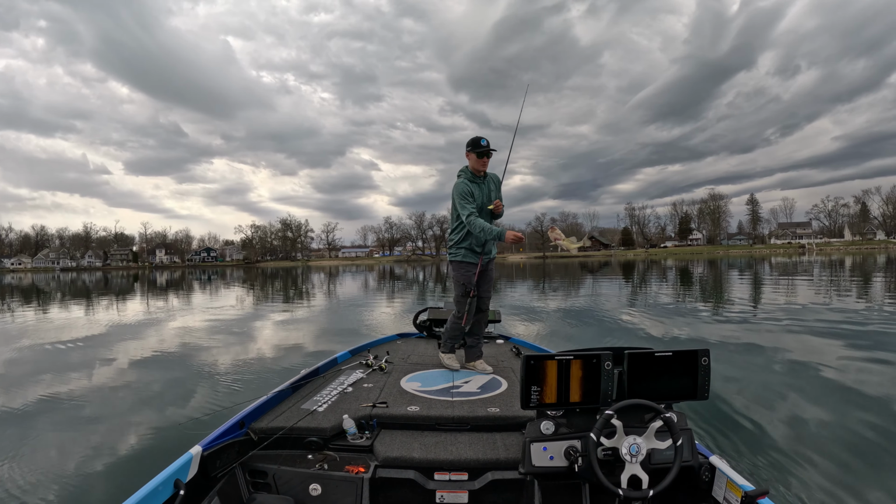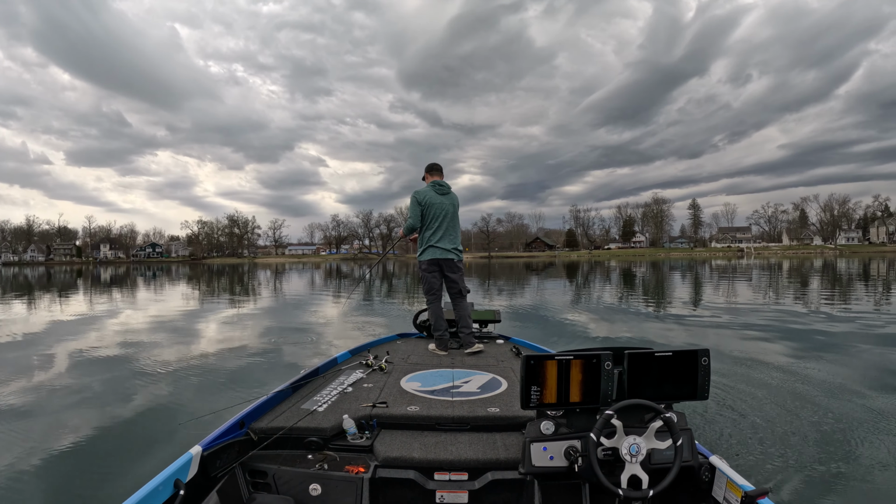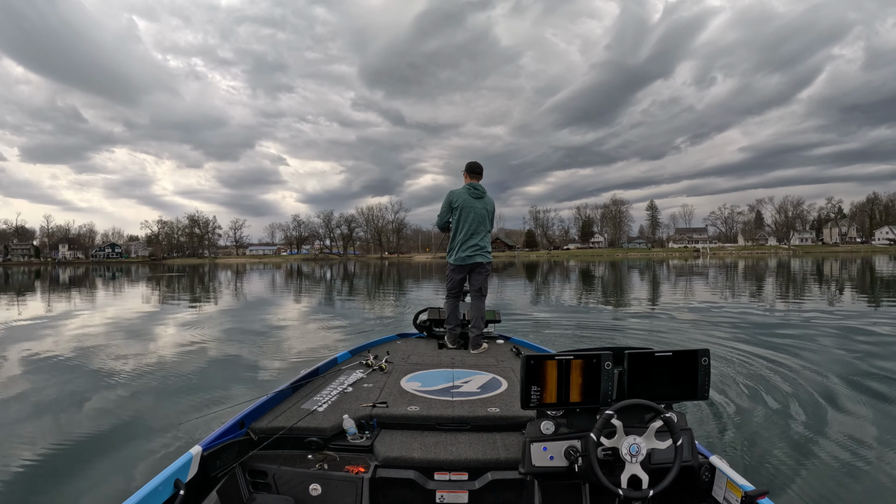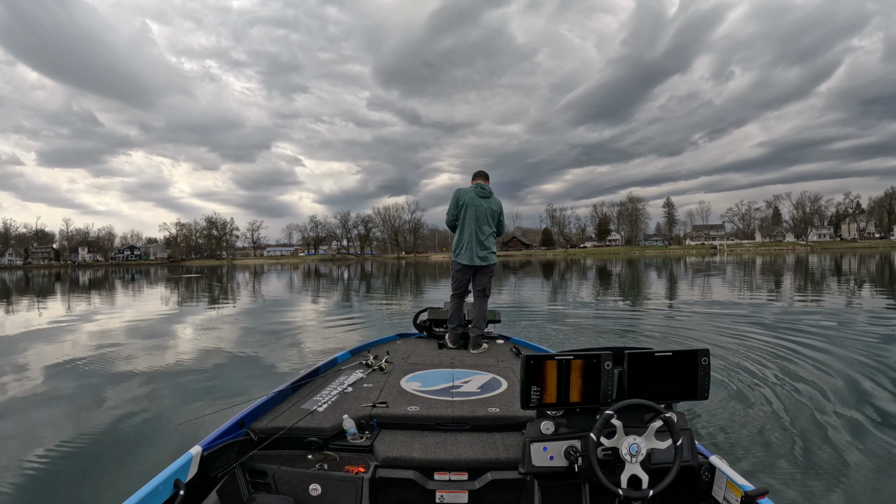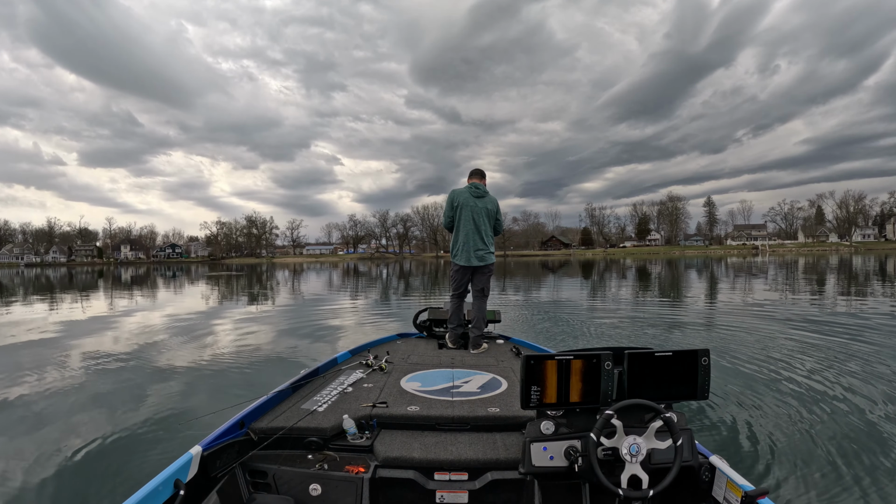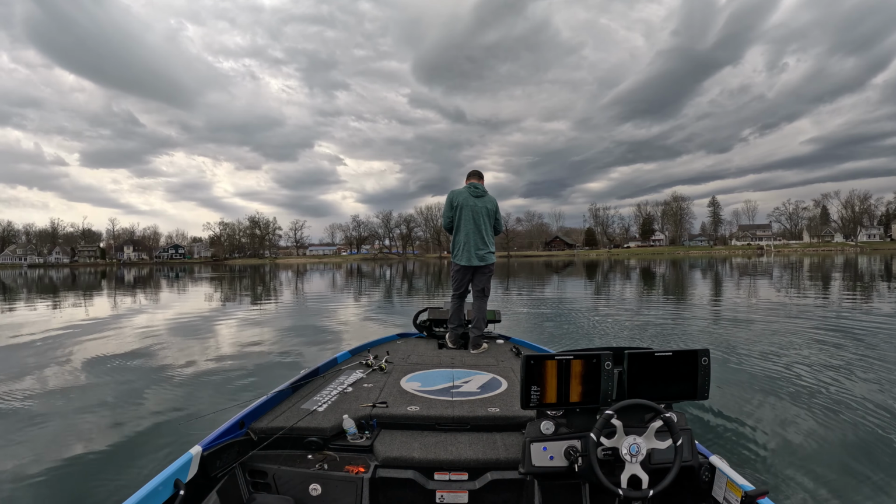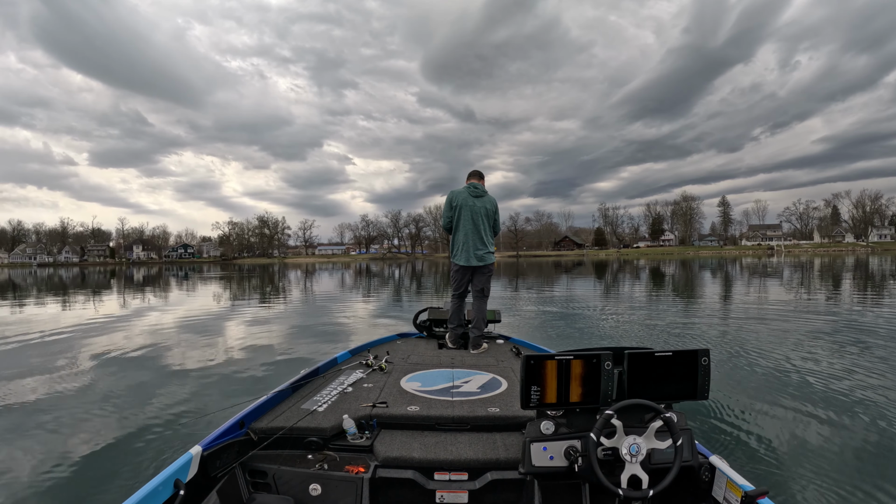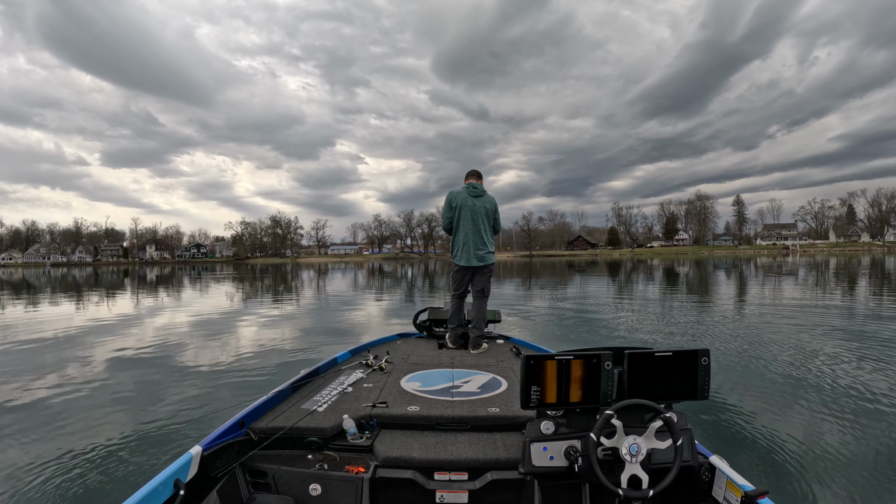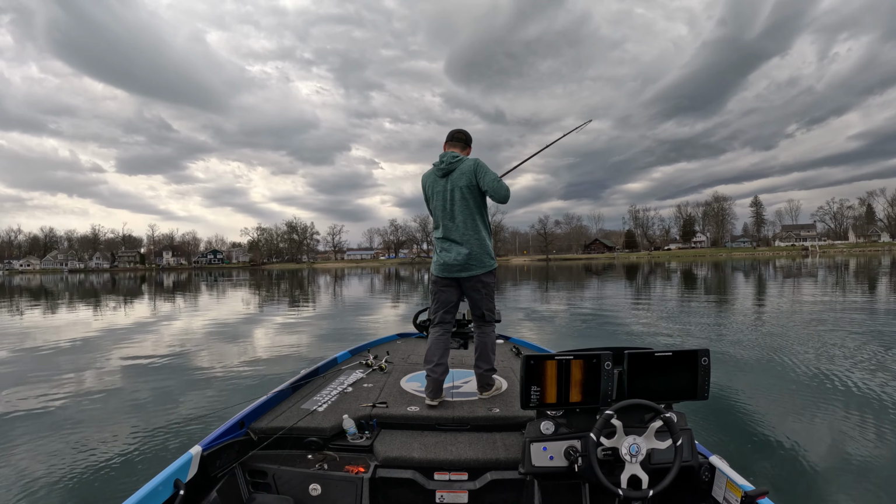So obviously, like down south, the TVA, Pickwick, Guntersville, Kentucky Lake, hard spots are a big deal. Just any body of water that has a lot of current, even our natural river systems, Detroit River, St. Clair River, St. Lawrence River, obviously all have hard spots just because of the true amount of current that pushes through them.